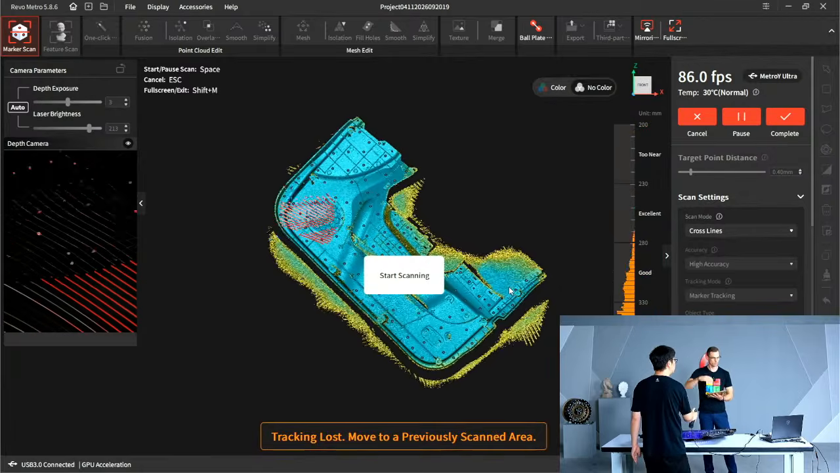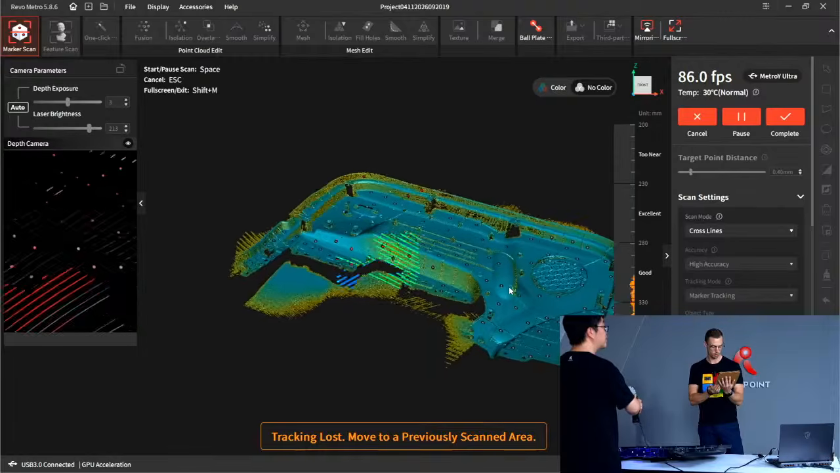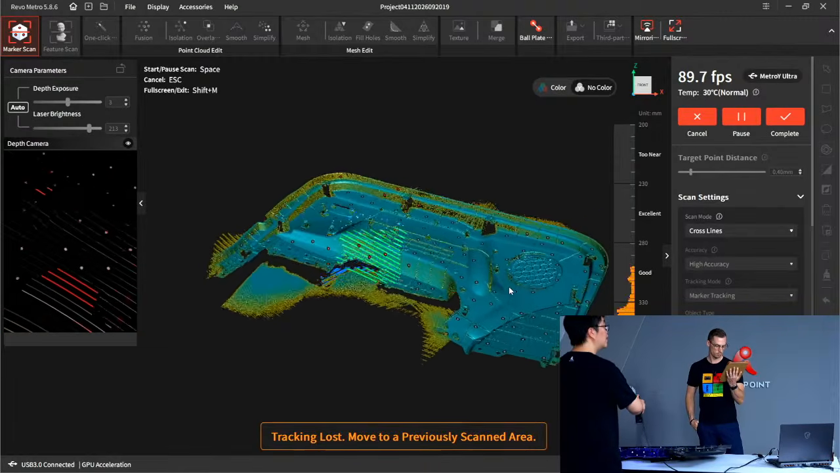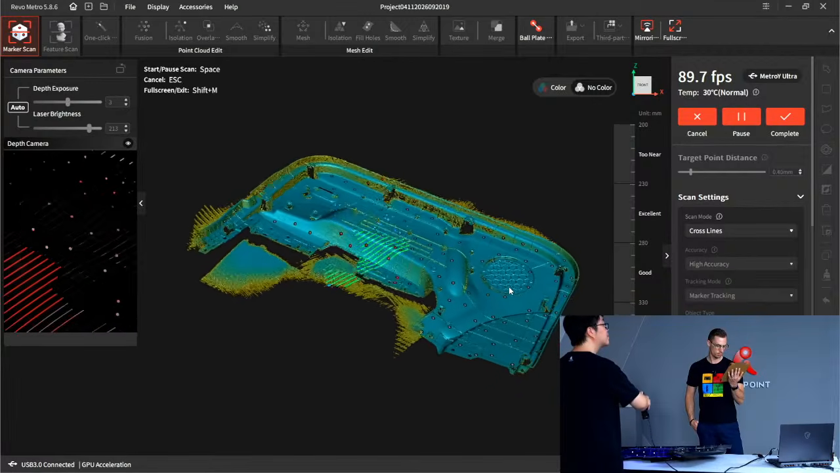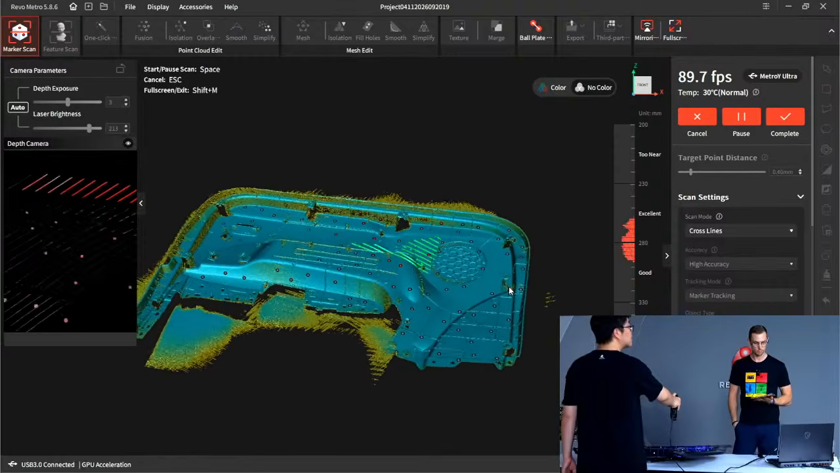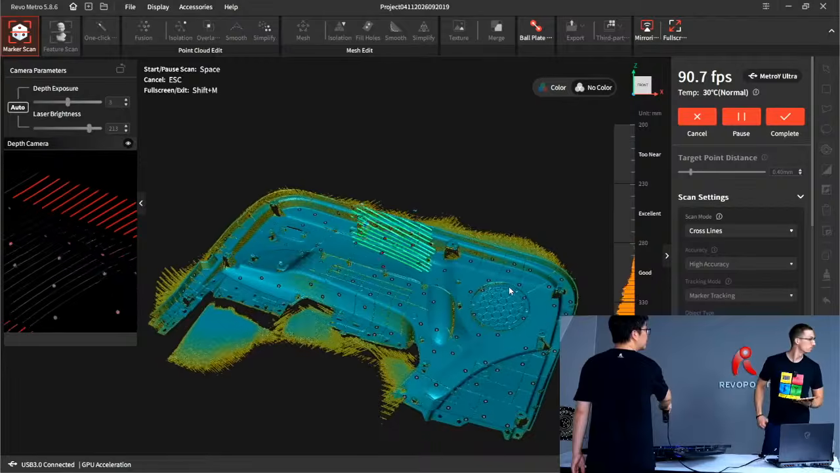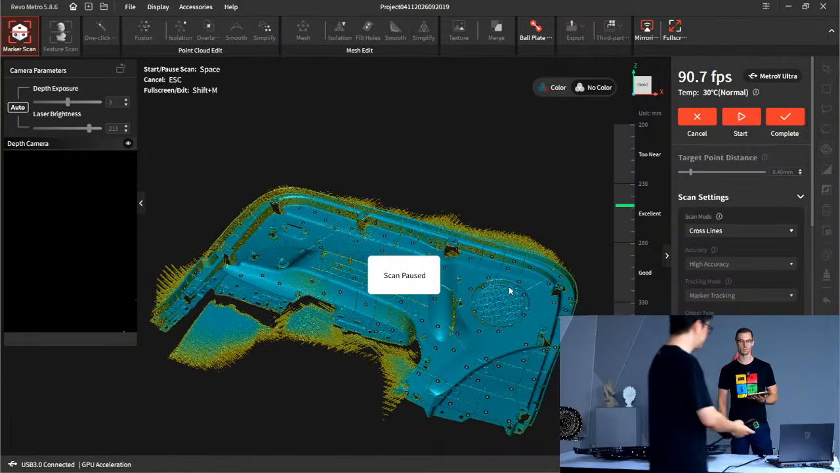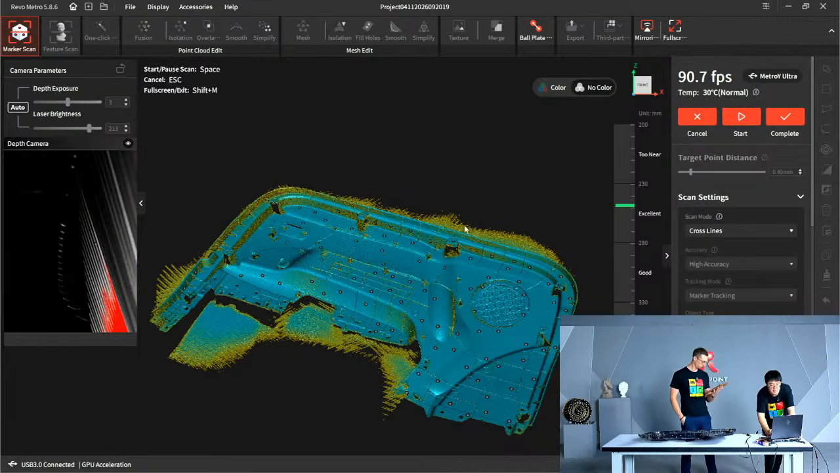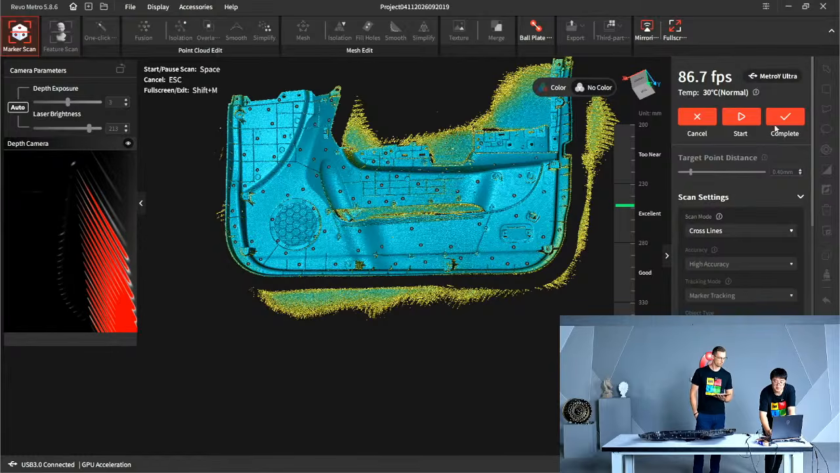So I'm just going to fill that in a little bit, fill out more of that area, just a little bit on this side, and maybe on this side too. Okay, that's it. Now let's see. Very well.